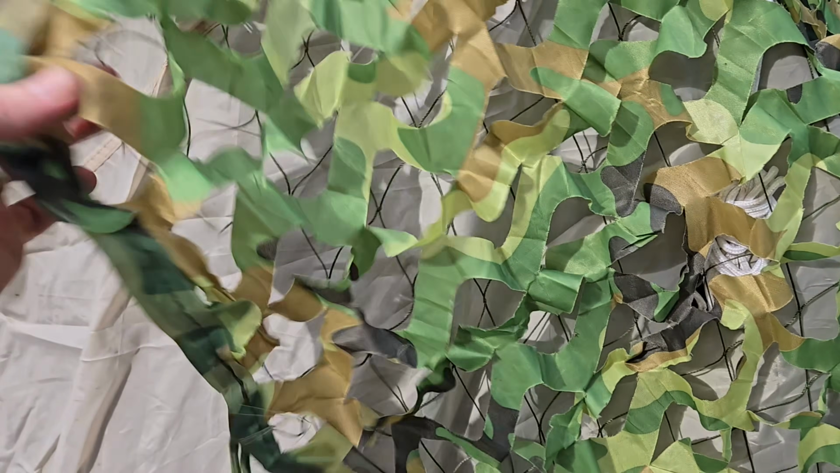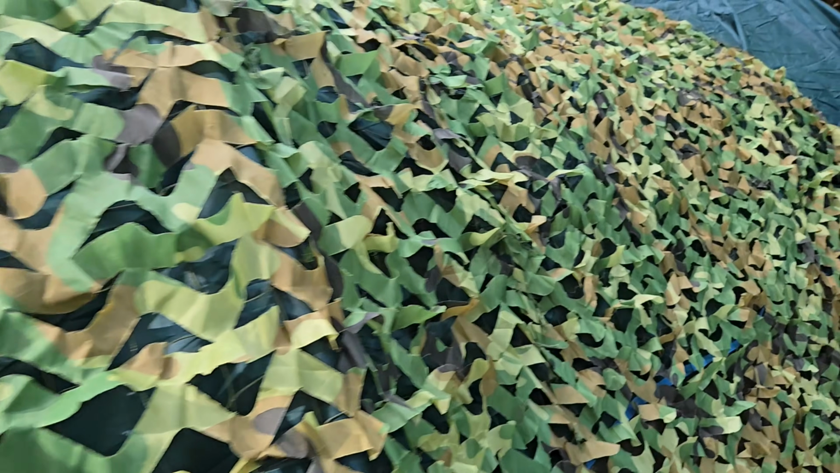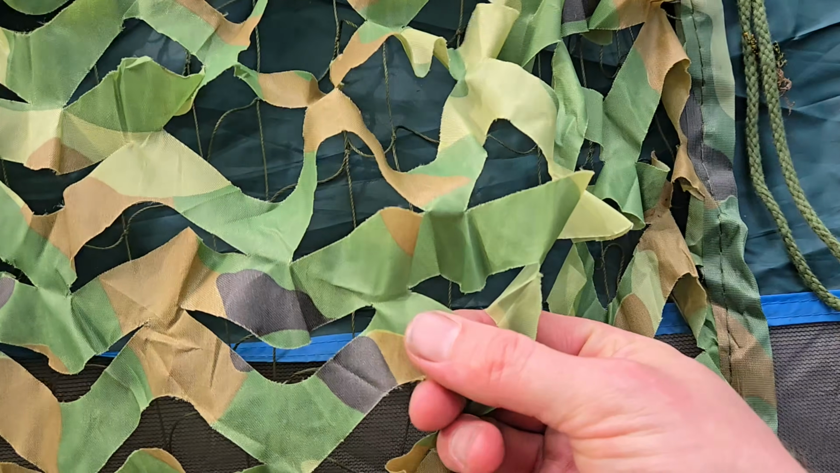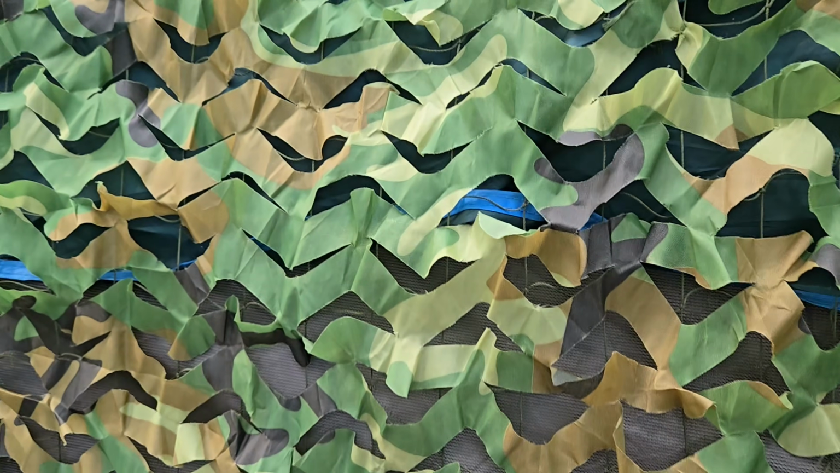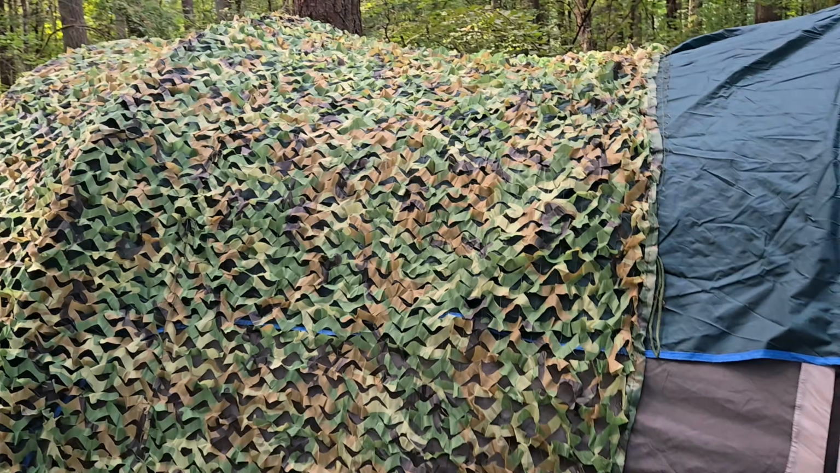I believe the real thing has some thermal blocking capabilities as well as radio blocking capabilities, if I recall correctly, but this one does not. This is just some sort of nylon that's been cut in little S shapes, backed by an actual net, which means it gets hung up on everything. But anyway, that's my tent right there.